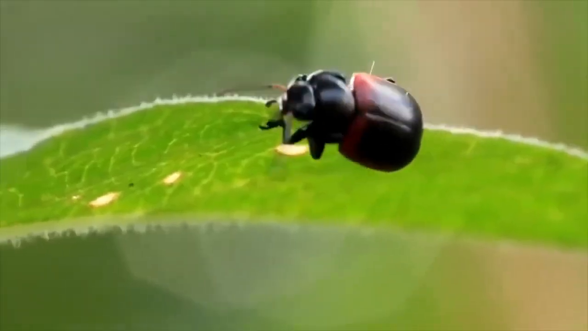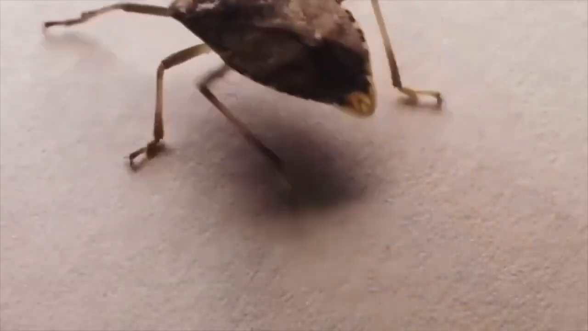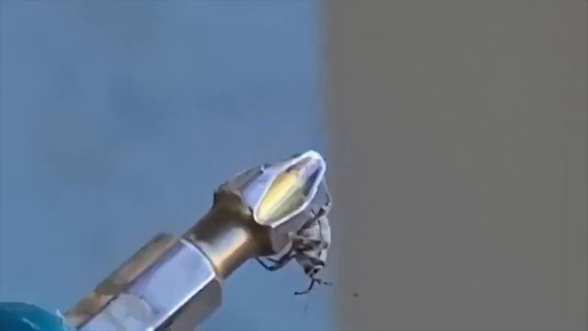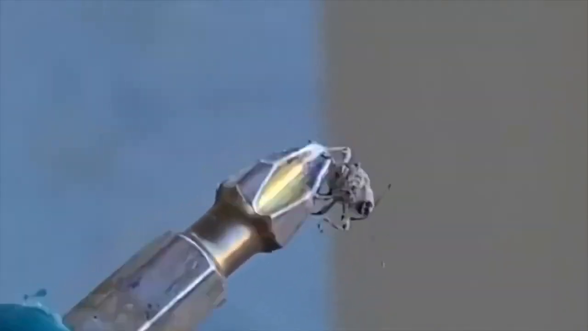Bugs are often thought of as tiny creatures that anyone can easily squash, aren't they? However, this particular bug defies that stereotype and proves that size doesn't always equate to weakness. Its grip was one of the most powerful I have ever seen, clinging to the machine with an unyielding force that seemed to say, "Go ahead and try to break free."